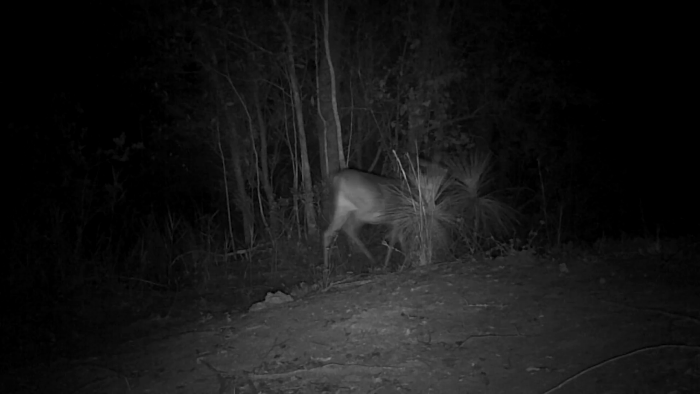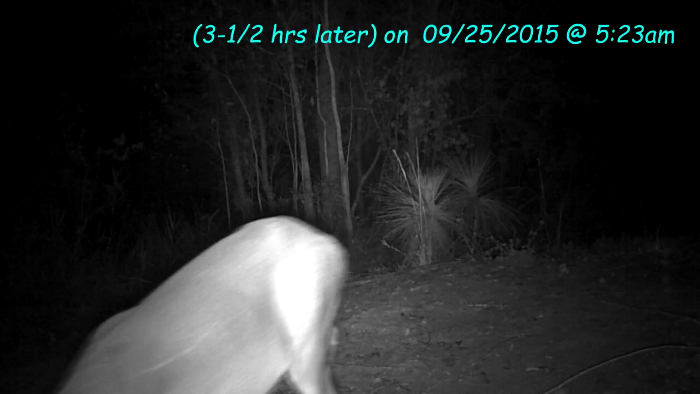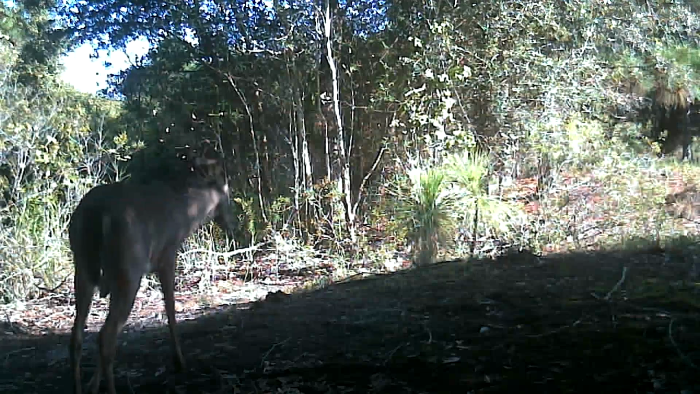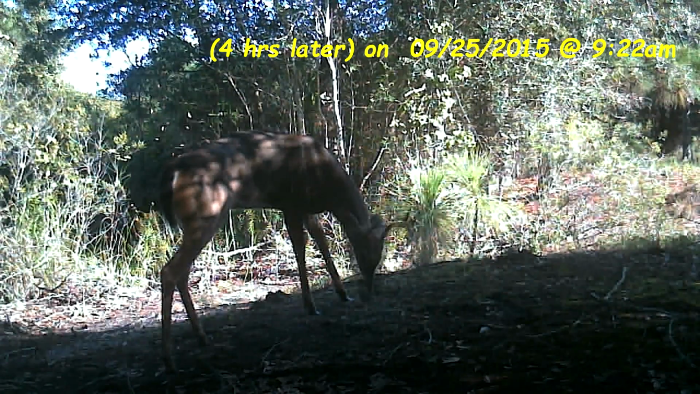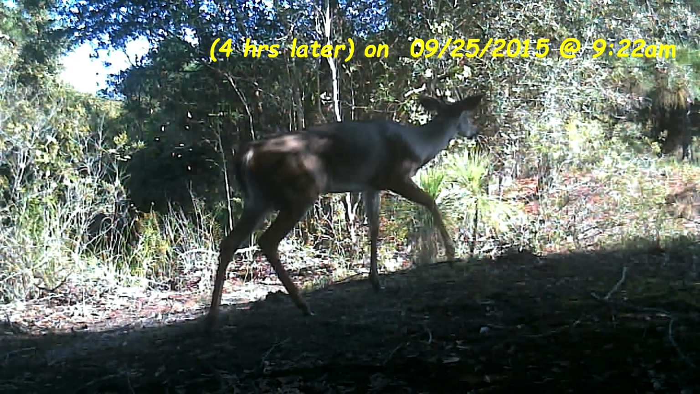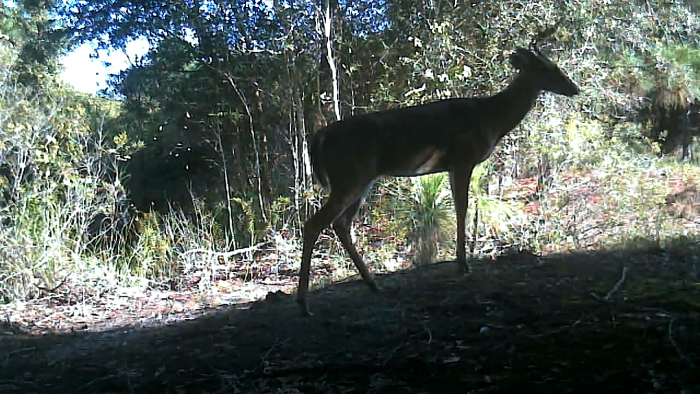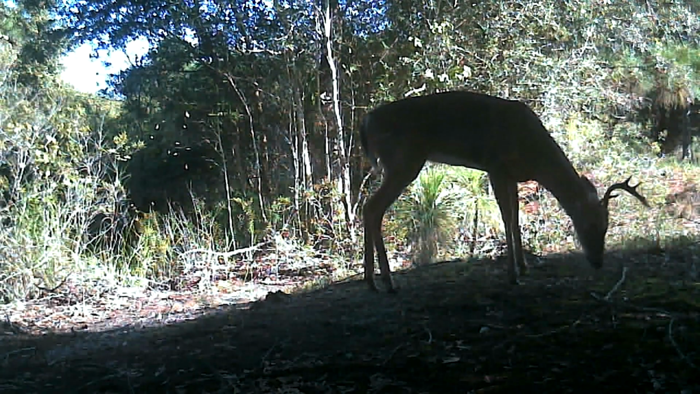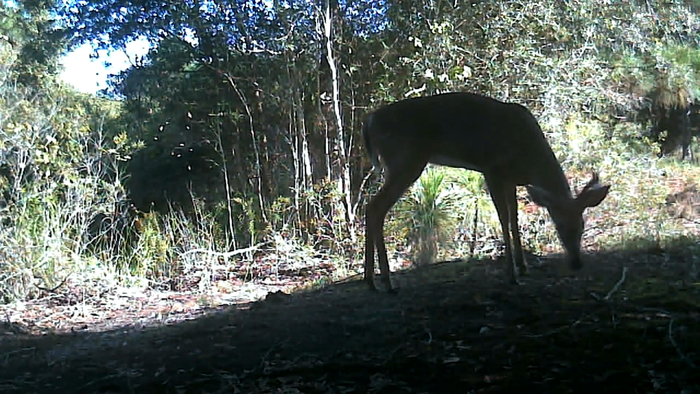Now 3.5 hours after this, that four-point buck returns. And 4 hours later, this guy is kind of a weird thing. Now you look at it, the left side of his rack looks fully developed, but the right side is just a spike sticking up. That could possibly be an indication that he'd been injured in the past.